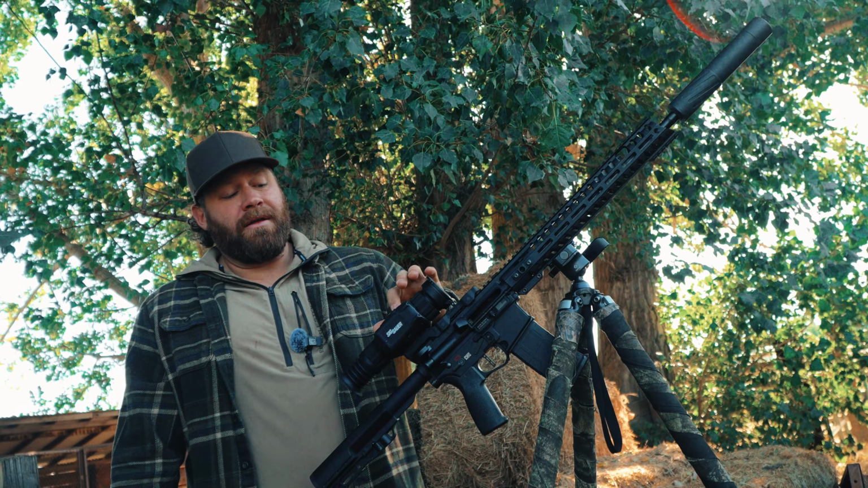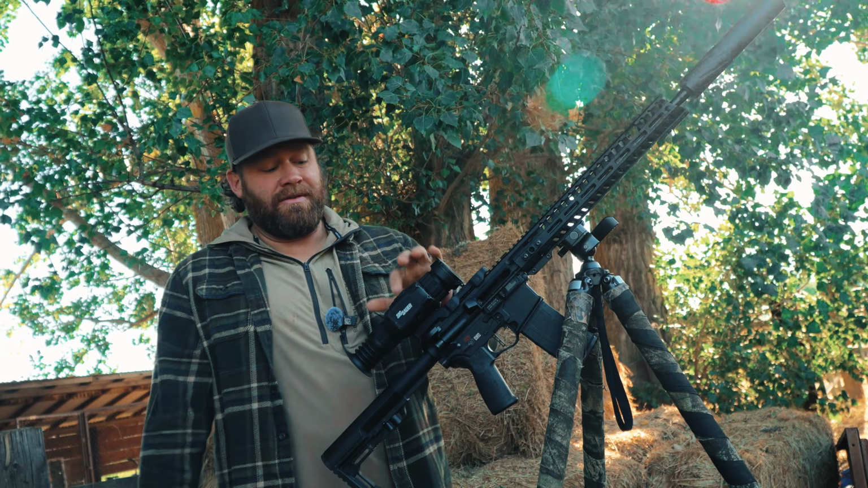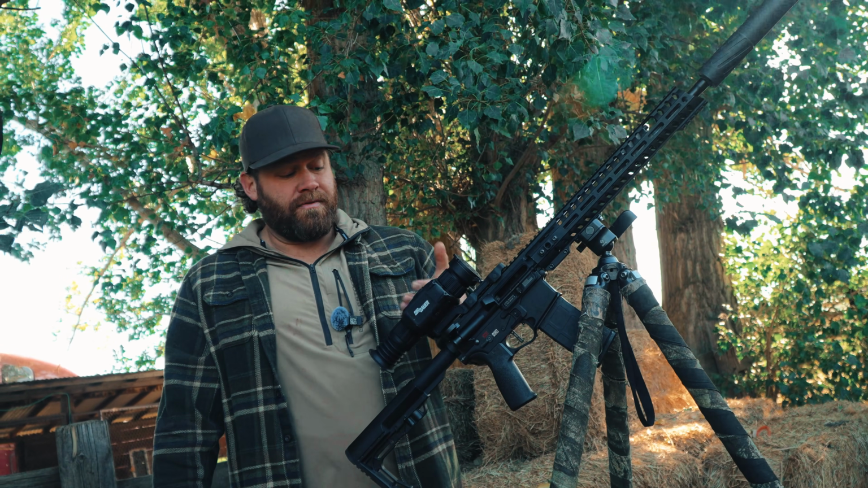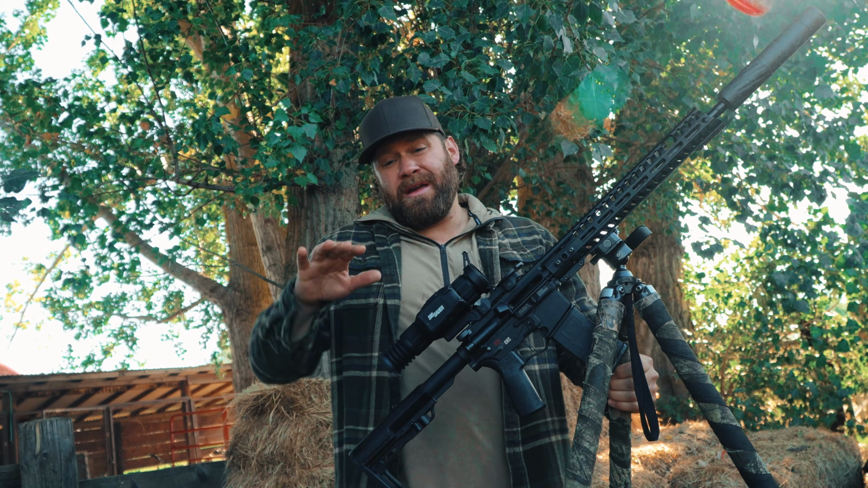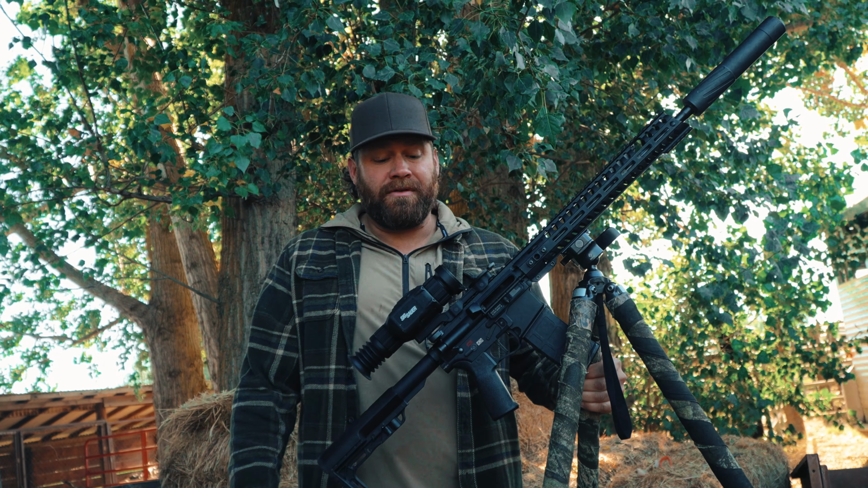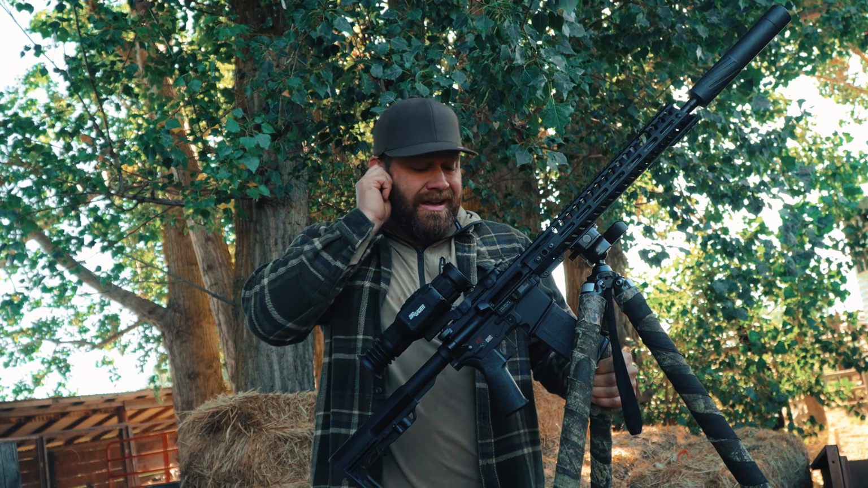There's kind of a D-pad on top here. There's 4 buttons, like you can think of it as up, down, right, left, and center. Center turns it on. You hold it down for a few seconds. The optic starts up, fires up, turns on. And then you push it again to get to the menu, and you can see the submenus. It's very intuitive. It's one of the better menu systems that I've worked through. They've got some interesting things inside, and I'll run you through that in just a second.